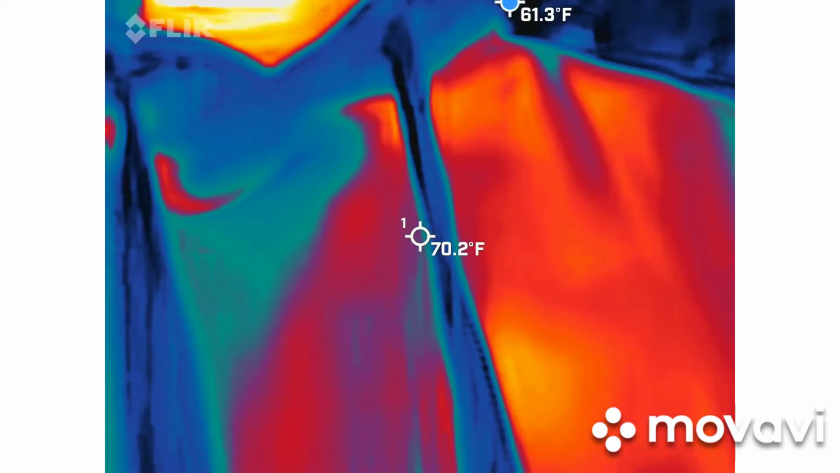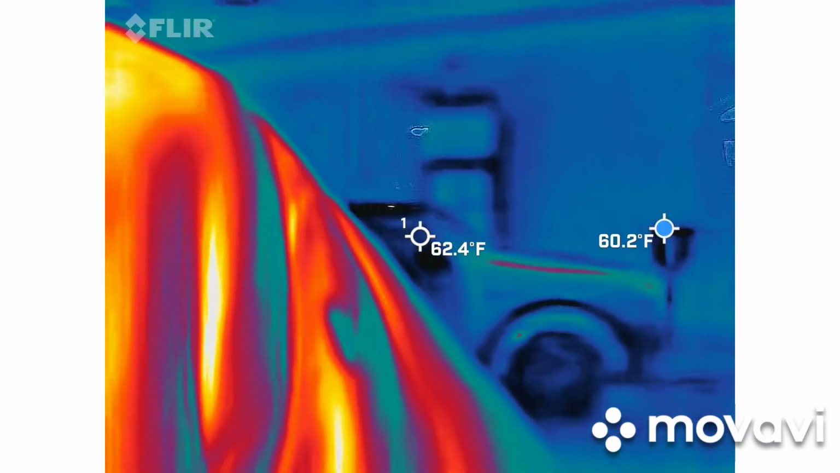What's the blue dot, Abby? Point at it. It's moving around. It's going to move around. Oh, there. See it? Yeah.